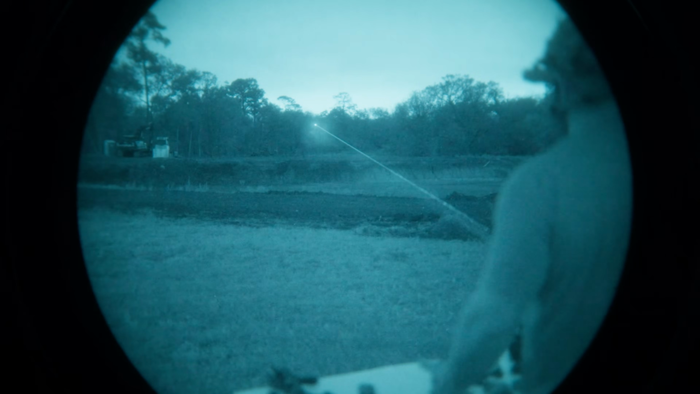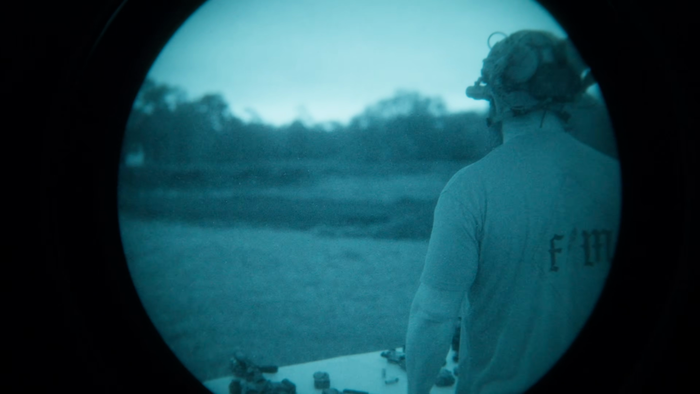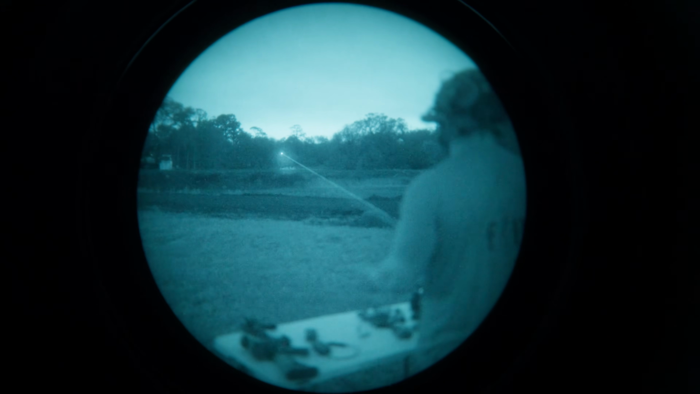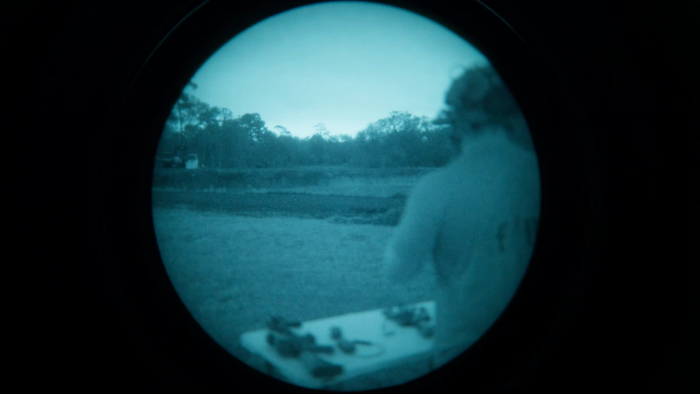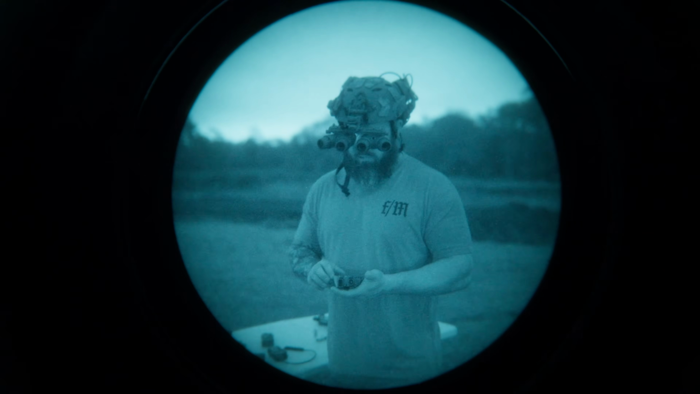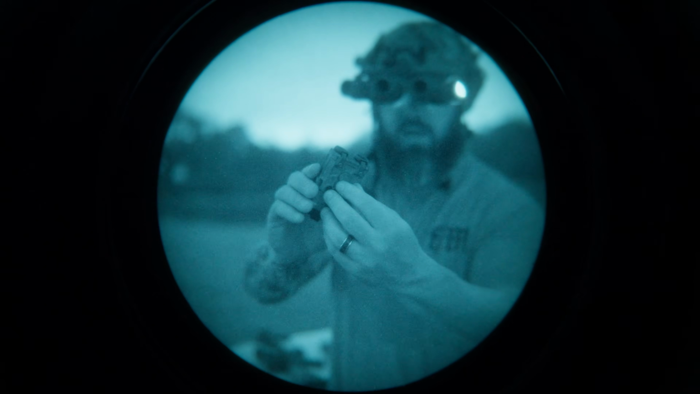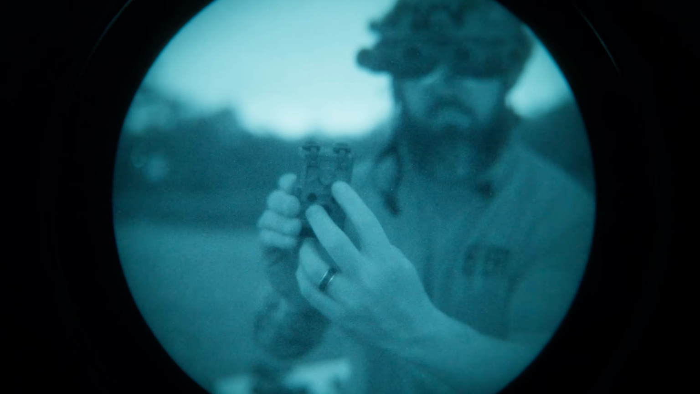All in all, my initial impressions, having used this for about a week now, are good. It's very similar to a PEQ15 or an NGAL. It's just point and shoot, very simple. No extra bells and whistles. It's just a nice laser illuminator with this added feature of a super convenient throw lever right here on top.